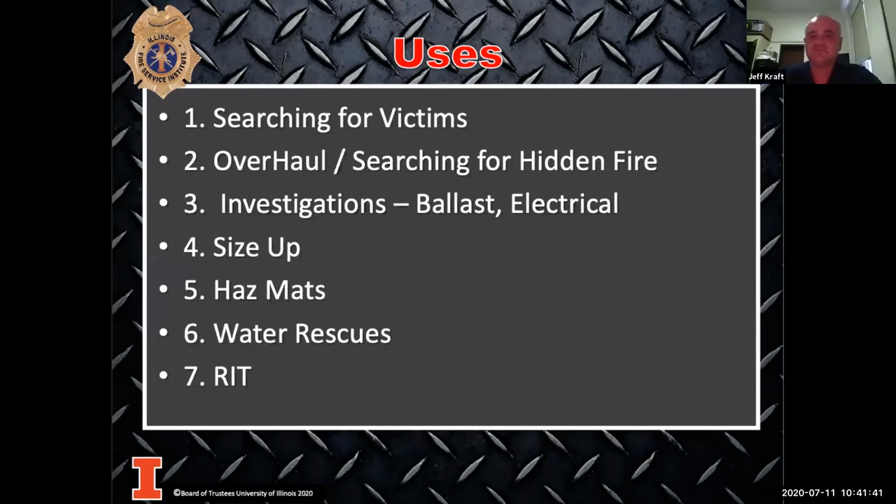Jeff? So what we're going to hit a little bit more on is how to use the camera for a camera assisted search. We're going to show a couple videos on how you put that camera to work to be able to do that. We're going to show how the camera can be used in overhaul and how it can help you look for those hidden fires without having to tear down every piece of drywall in the room.